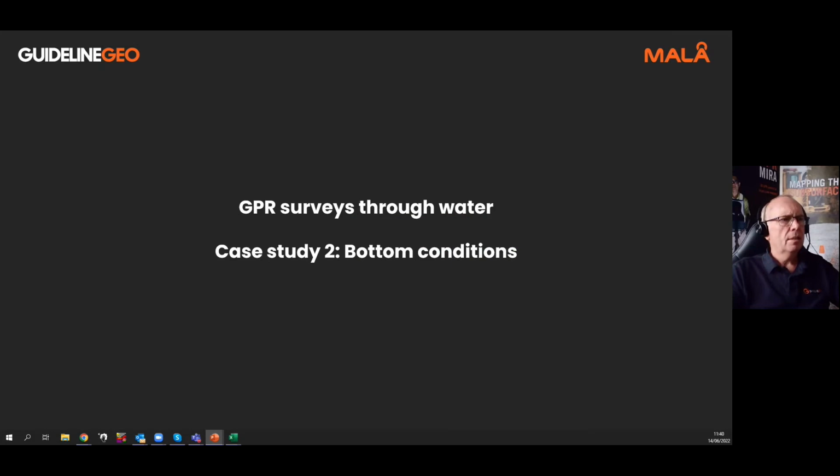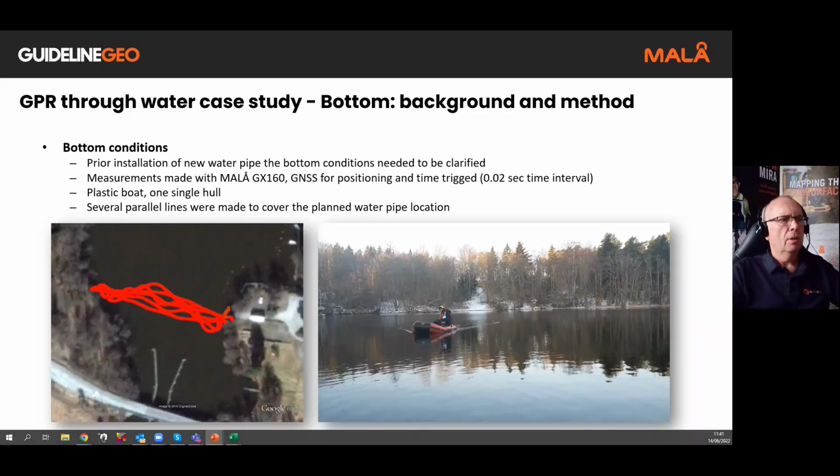We can also look at another case study, looking at the condition of the actual river in this case. This was important because it was prior to installation of a new water pipe. We're going to lay a water pipe along the base of the river itself, so we need to clarify the condition of the base.